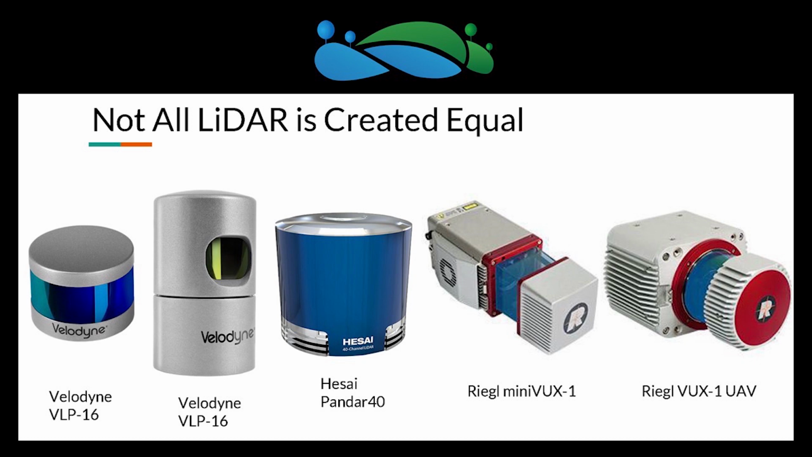And then you move farther out to the right in this graphic and you get into the Riegl systems. These are our survey grade level instruments that we're going to be working with here. The miniVUX-1 is light enough to be integrated into a payload that can be placed on an M600 Pro, as well. And then you move over to the right and you get something like the Riegl VUX-1, which is going to be in our LiAir 1000 series, and is going to be more well suited for helicopter survey.